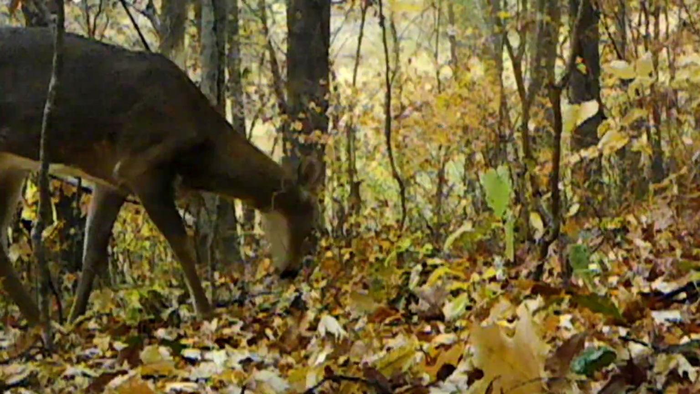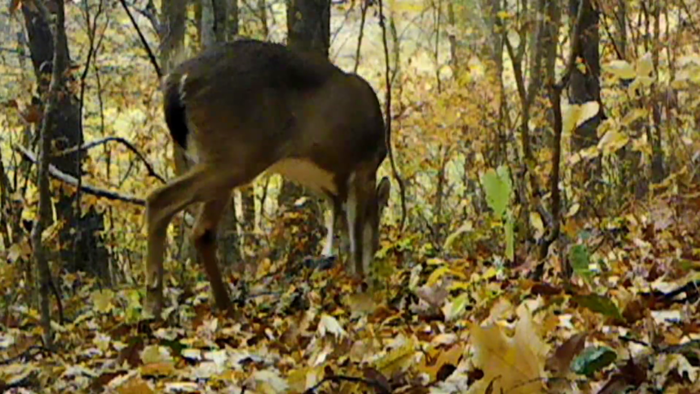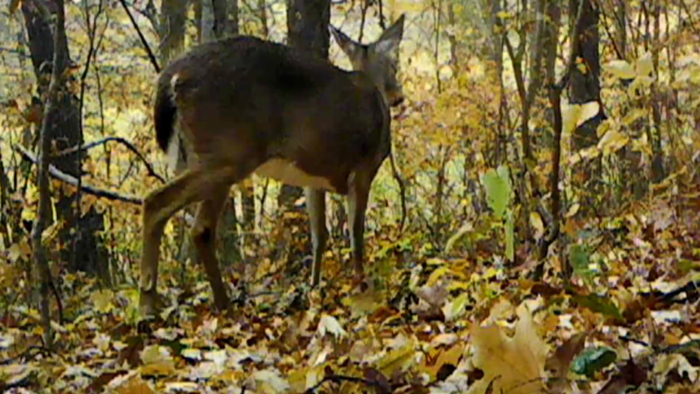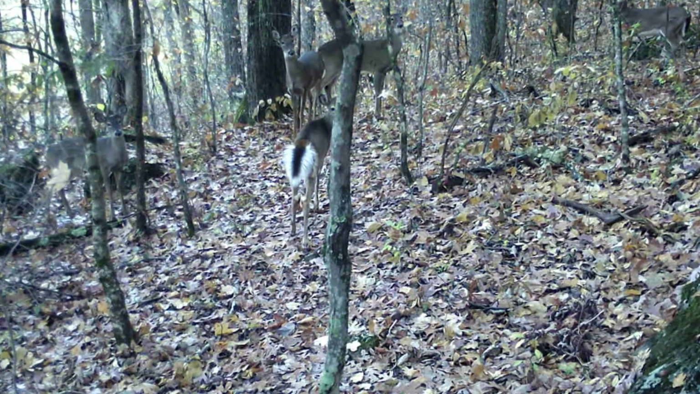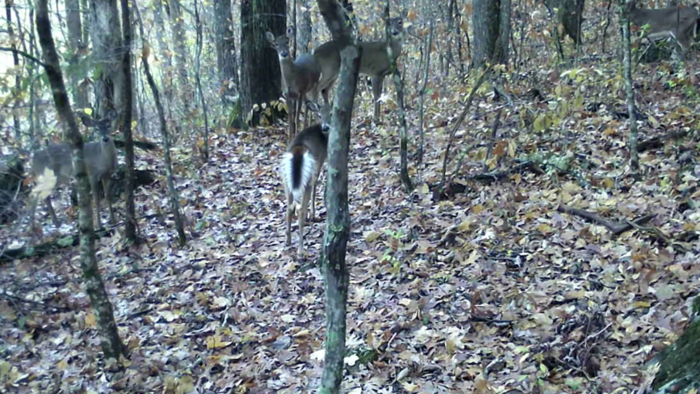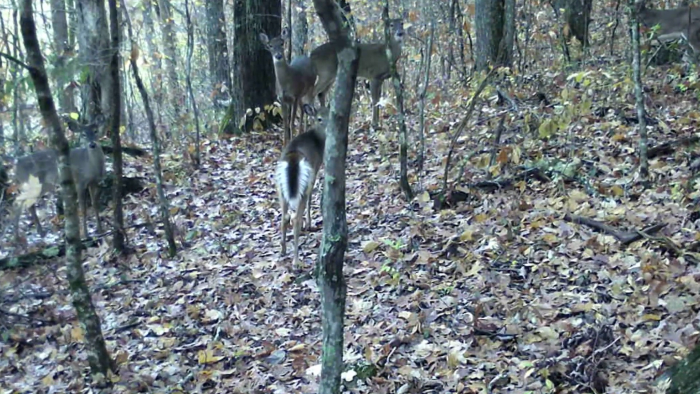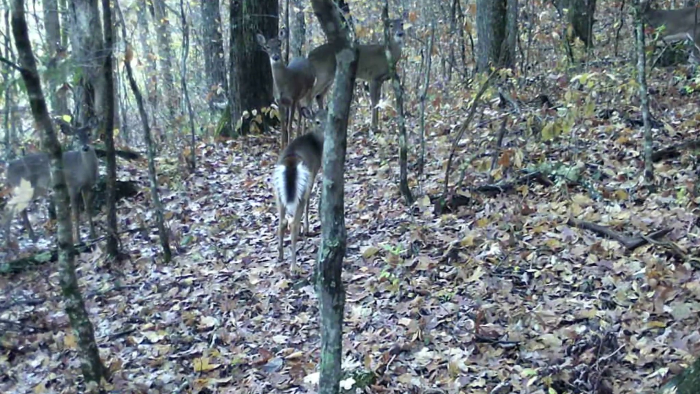And like I said, they're wearing these acorns out. They're everywhere. Good mast crop this year. And they're herding up in little herds too, these does are. Better protection from the coyotes, I guess. And watch out for each other.